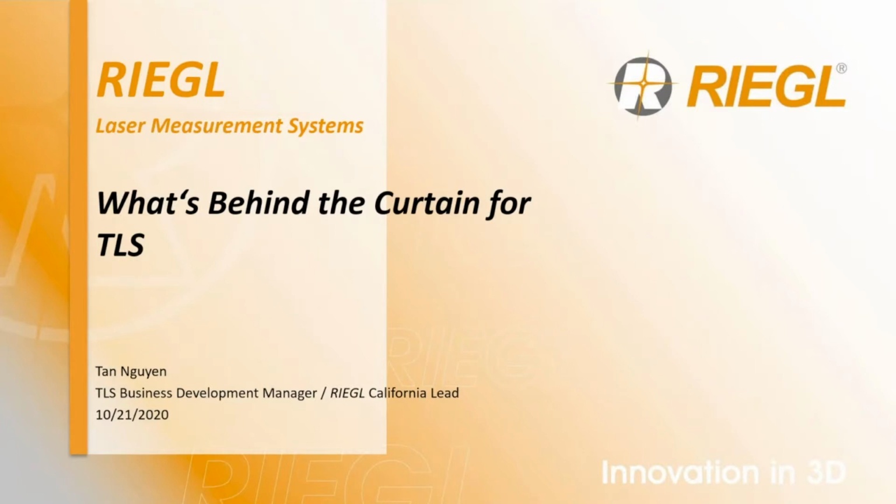We have some exciting news coming from the TLS side, which stands for terrestrial laser scanning. My name is Nguyen. I'm the terrestrial business development manager for RIEGL USA and also the RIEGL California lead. Today, my colleague Thomas Gaisecker, who is the business mining division manager, will introduce himself later, and he'll present on the latest updates in our mining segment.